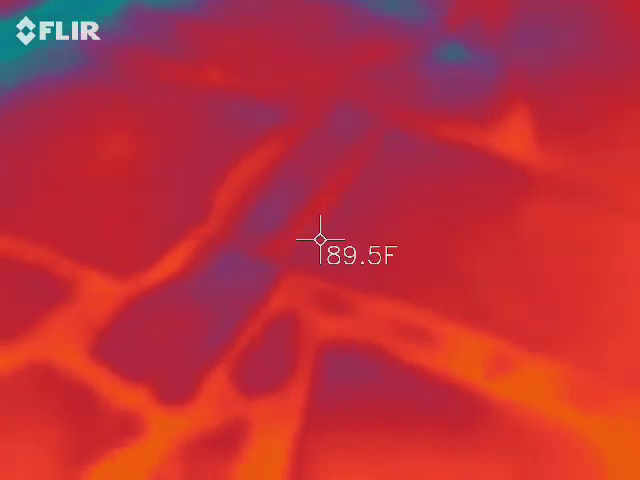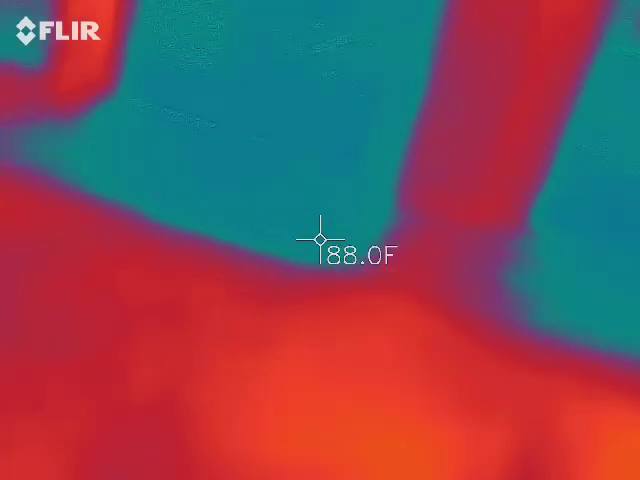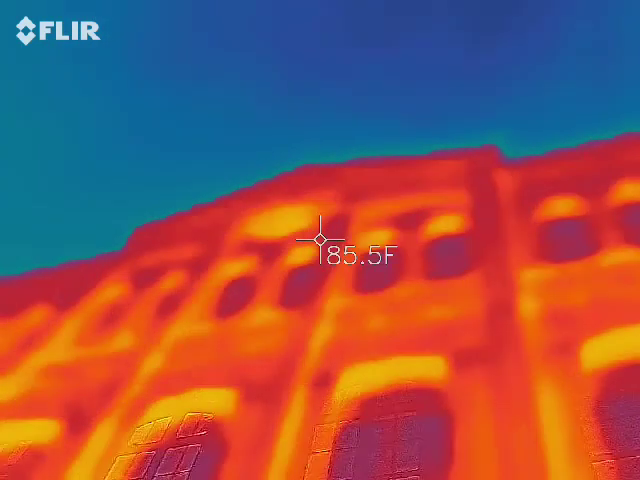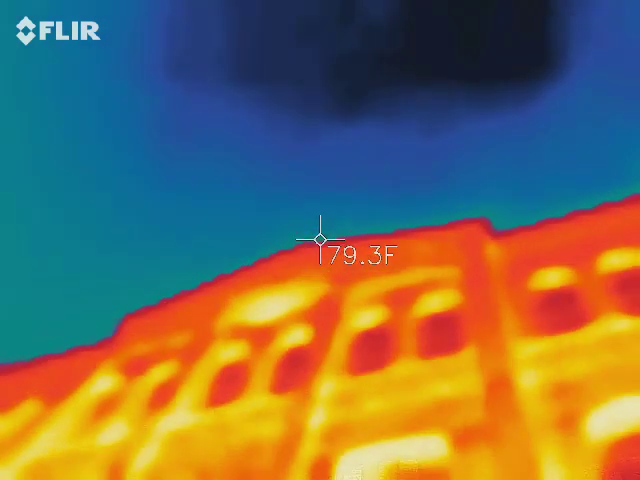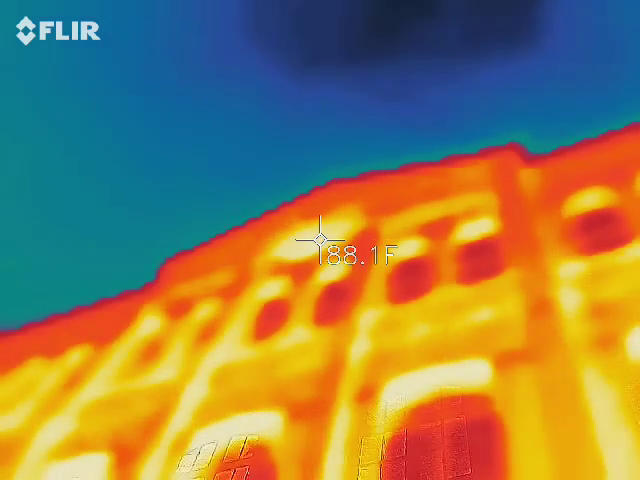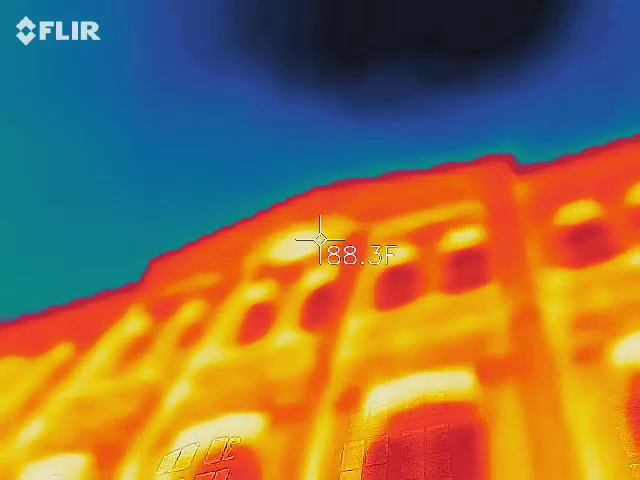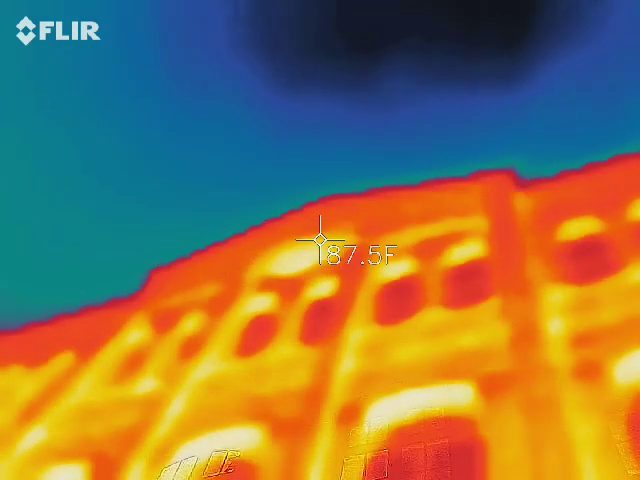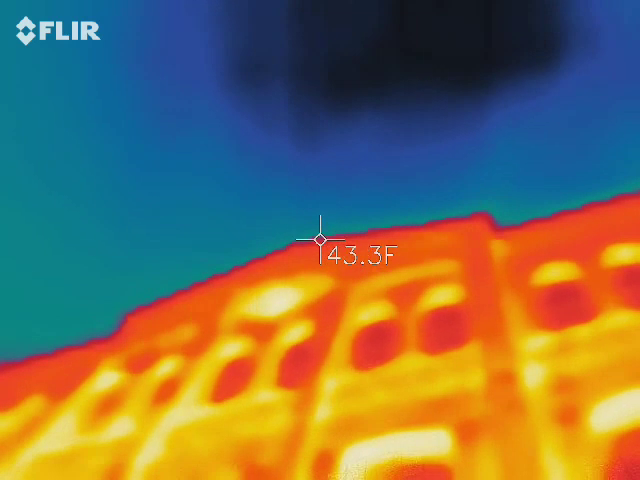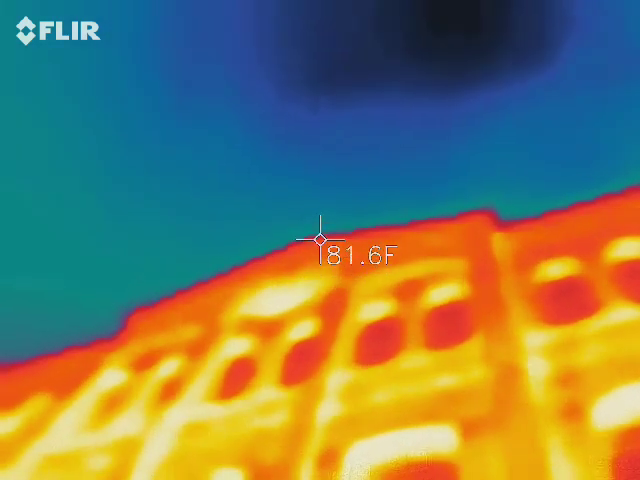So you guys see the two different stones up there? I'm going to put my red dot on that one. I got 58.2, and that one says 78.8, 78 flat. So 52 and 78, so I'm looking at a 26-degree difference. Last time was only 7. So I was expecting a high difference because I had so much activity on my way up.